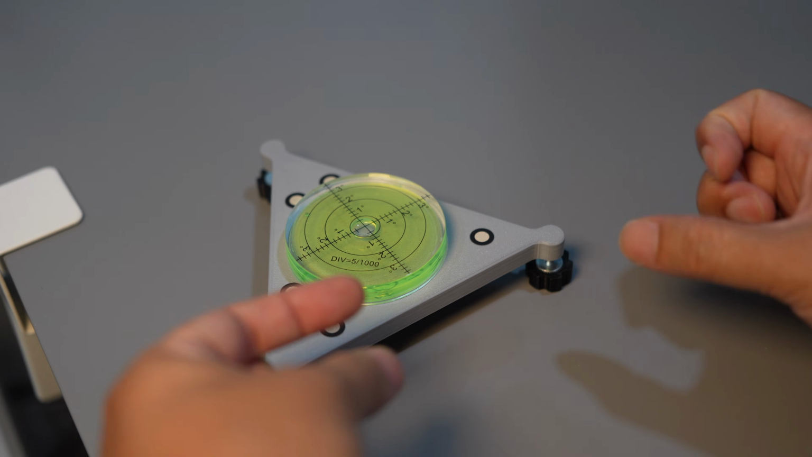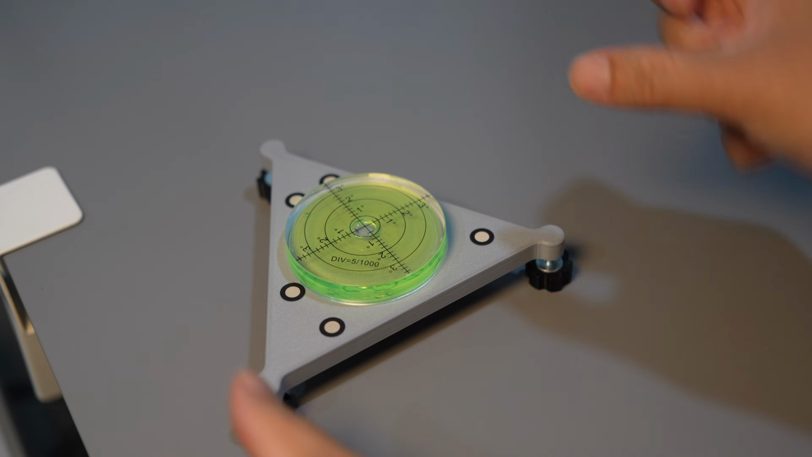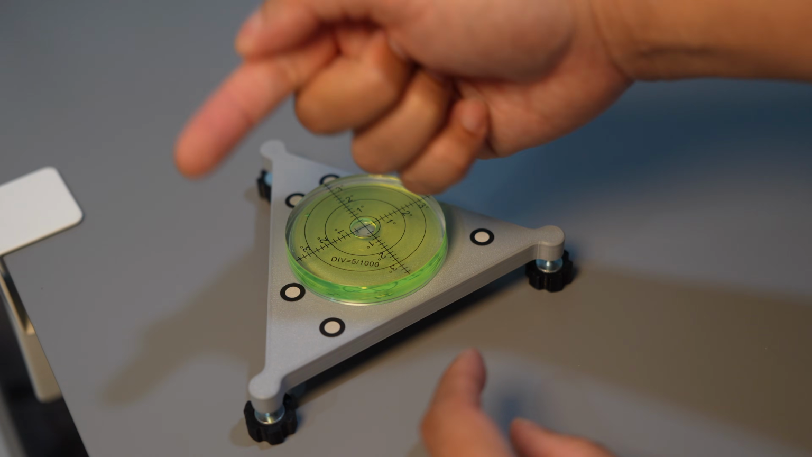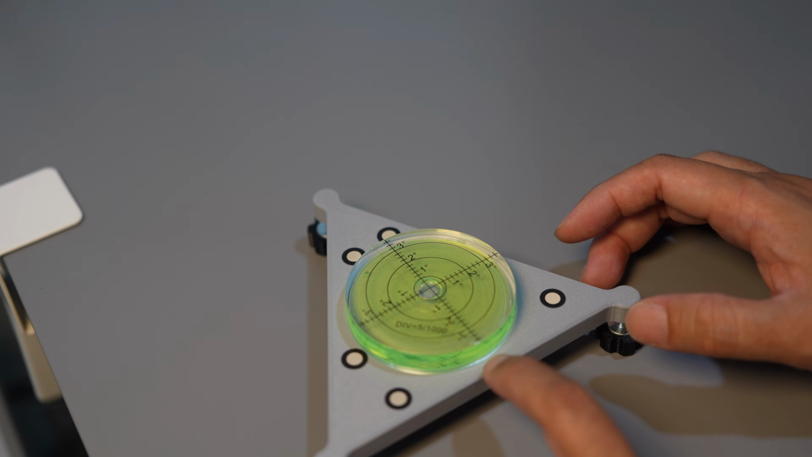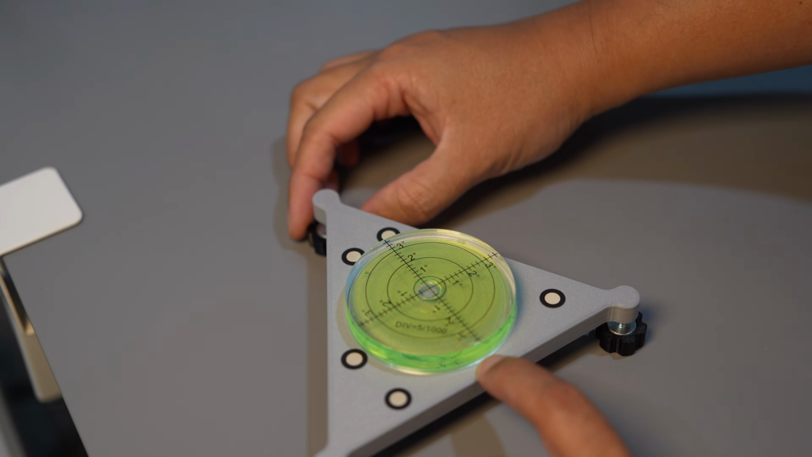Don't turn it in the same direction, do it in the opposite. So it should go to the left if you do this, and if you do this it should go to the right. So if it's in the center along what I call the x-axis, then you can adjust the y-axis. So put your finger here and adjust this knob for the y-axis.